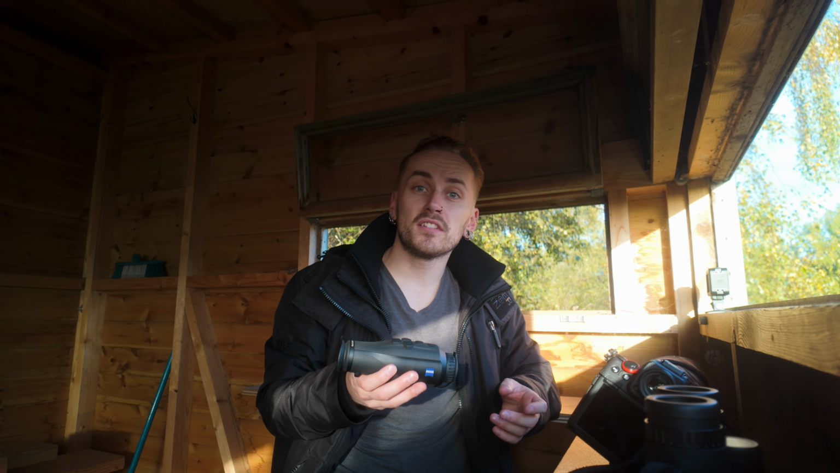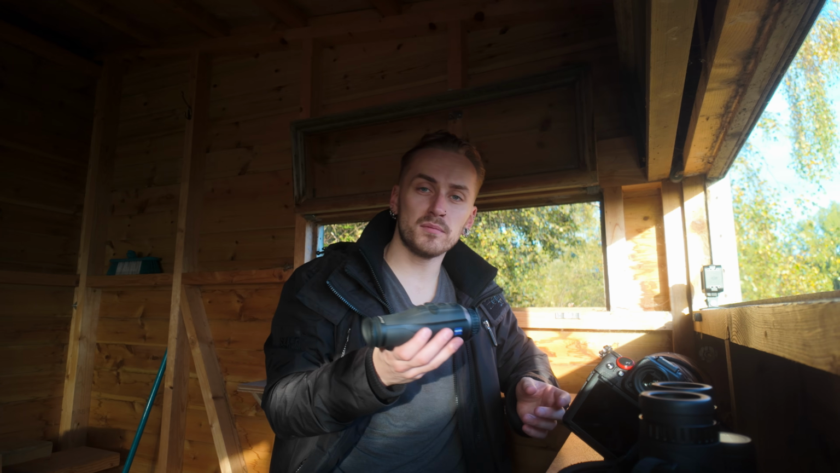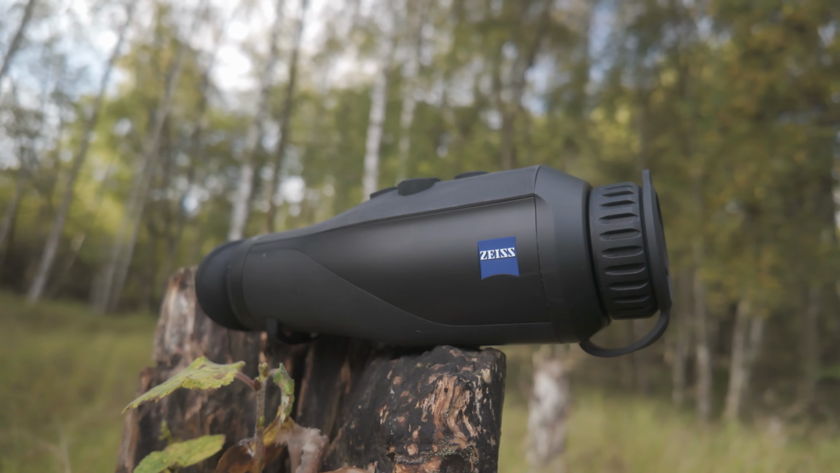Today, I would like to concentrate on the concept of using a thermal scope as a tool, as opposed to simply reviewing this one scope itself. But for those who are interested, this is a Zeiss DTi 1/19, and it is their entry-level model in their wide range of thermal scopes.